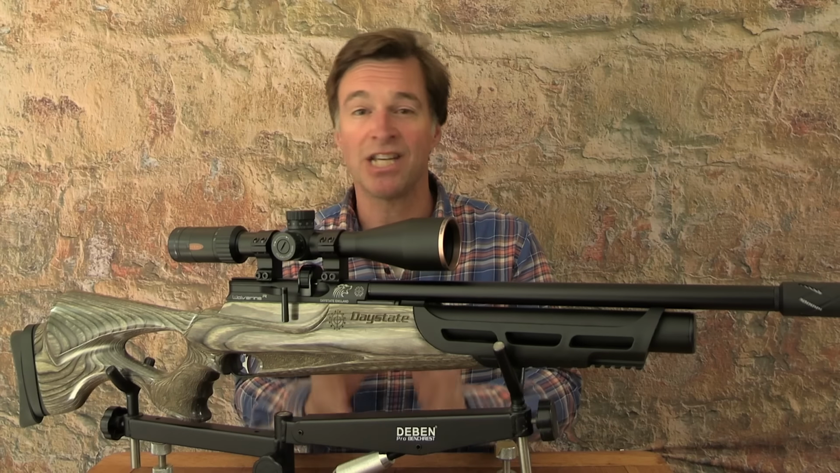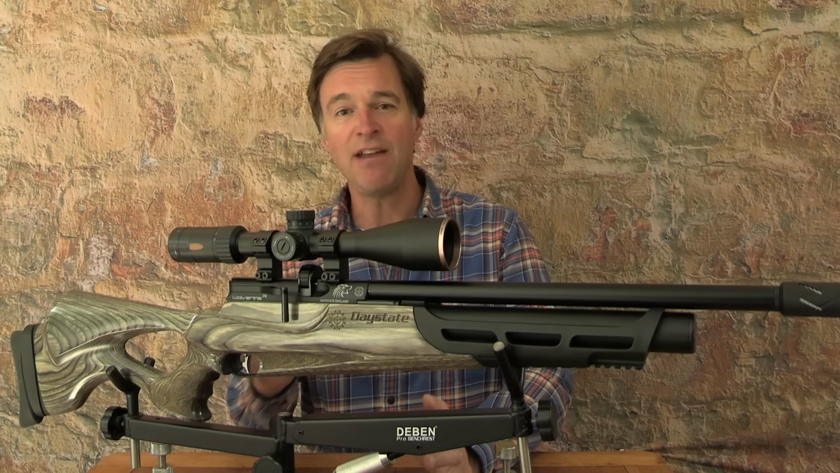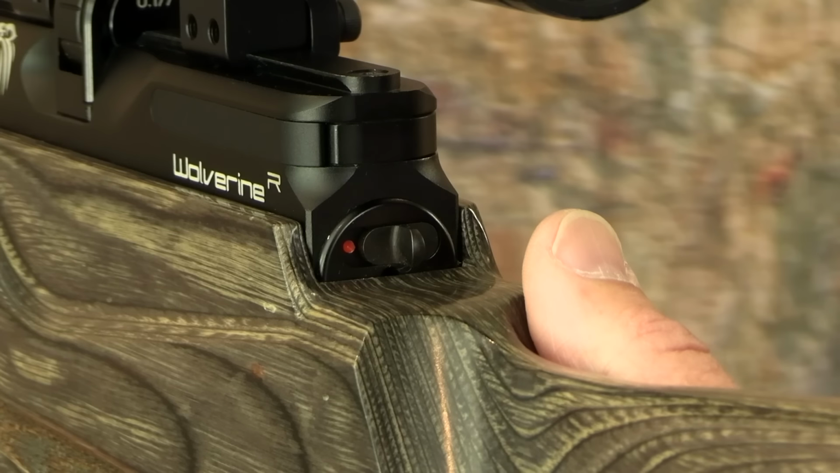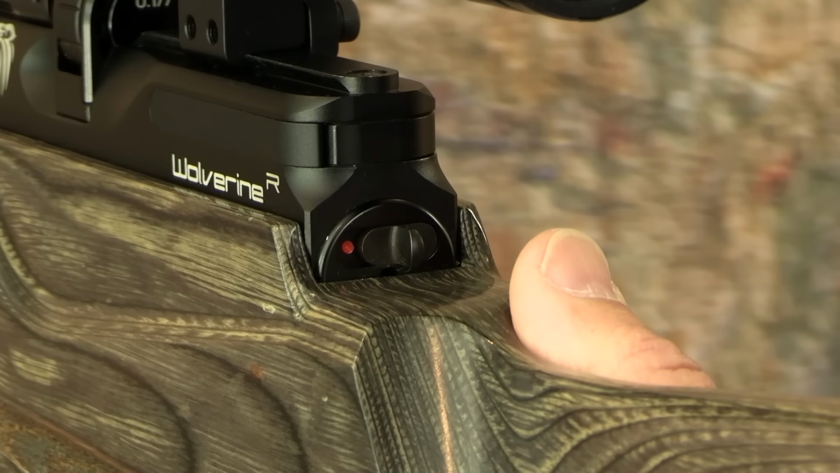The safety catch takes the form of a simple but very effective switch at the rear of the action. Now safely away from the trigger, but still very conveniently positioned to operate with your thumb. It switches across to the left for the safe position, and then you simply flick it back across to the right when you're ready to take the shot.